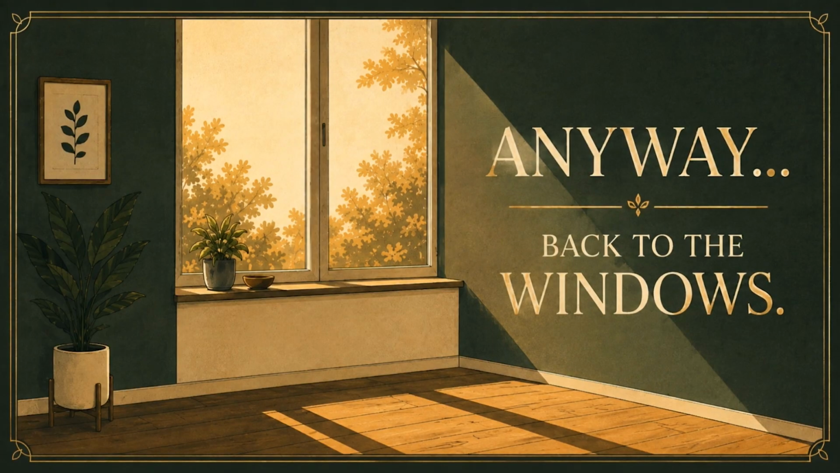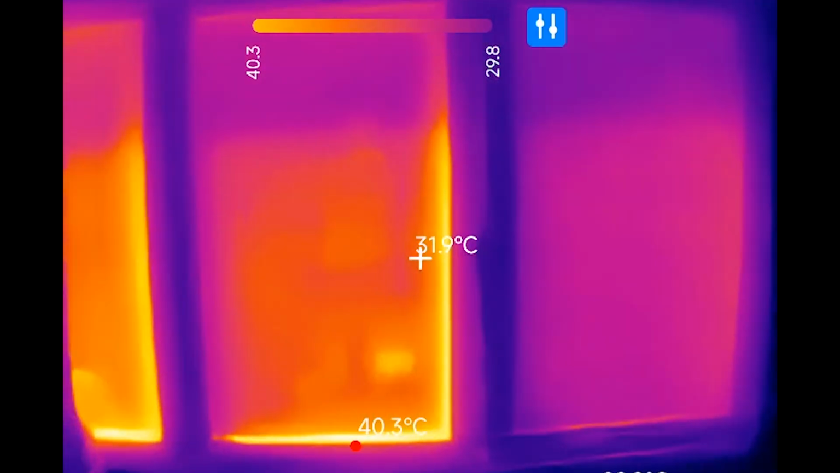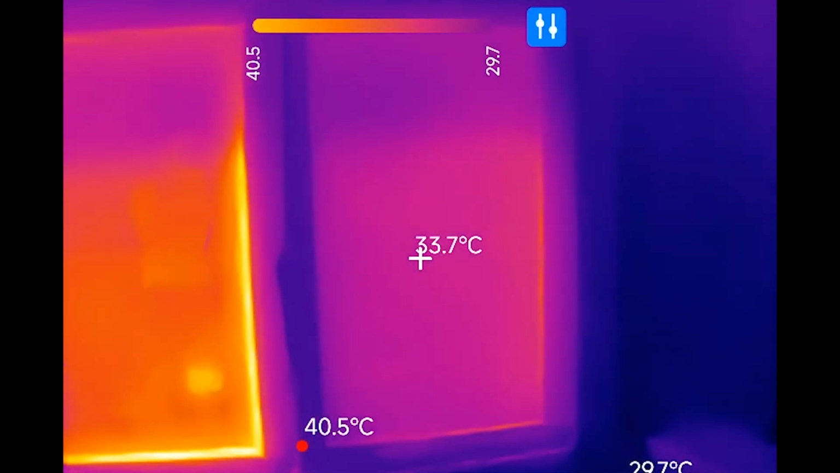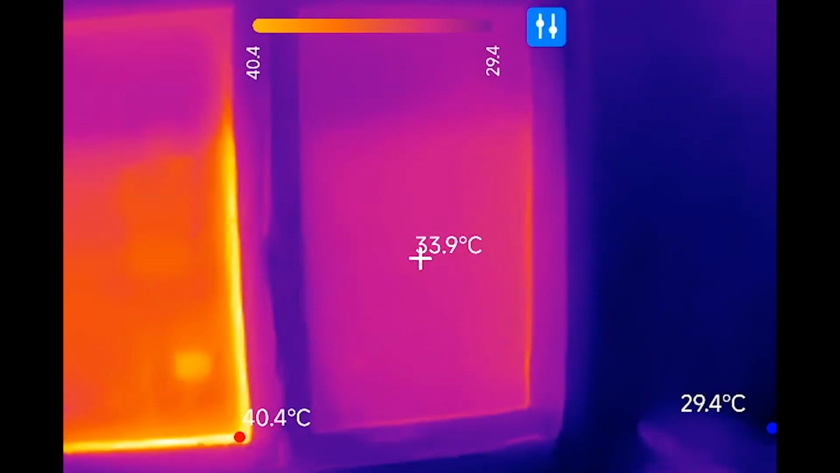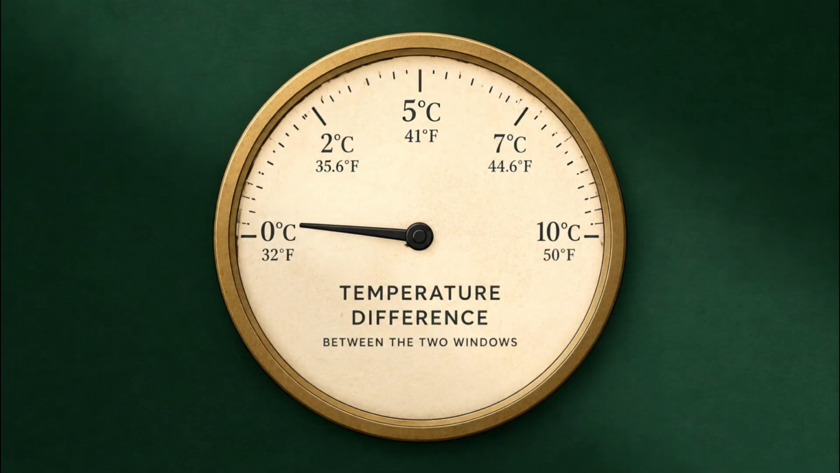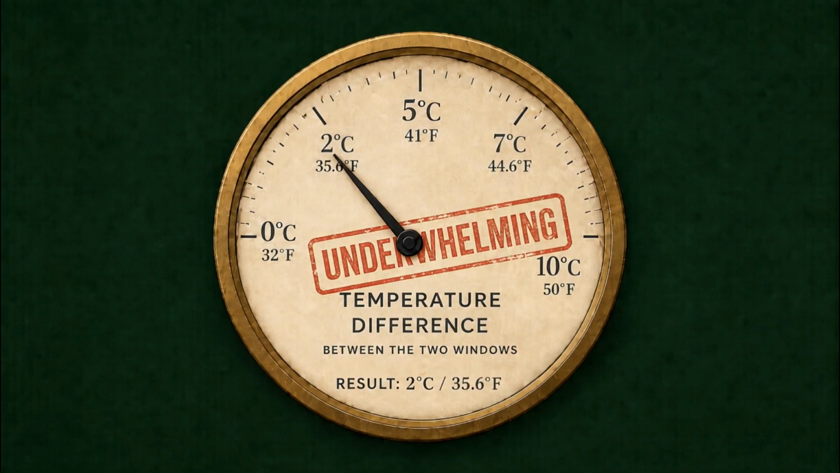Anyway, back to the windows. When I compared the 2 panes, the covered window showed a difference of only about 2 degrees Celsius. You can see it here. Not nothing, but hardly the result that justifies the investment. I was expecting something more dramatic. 2 degrees? That was underwhelming.